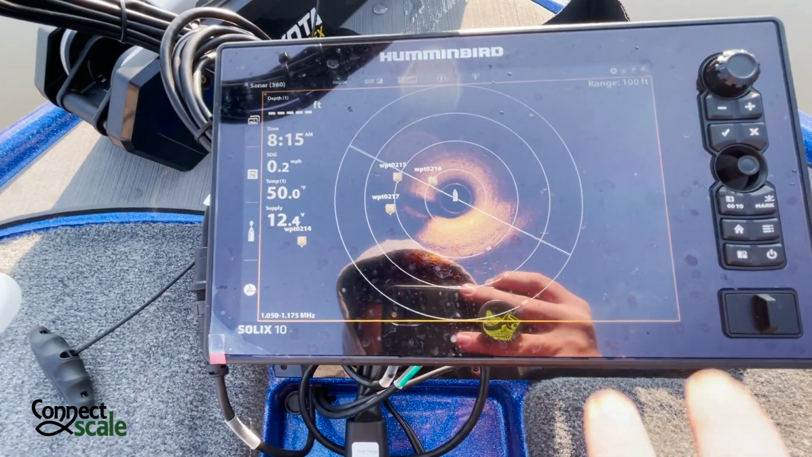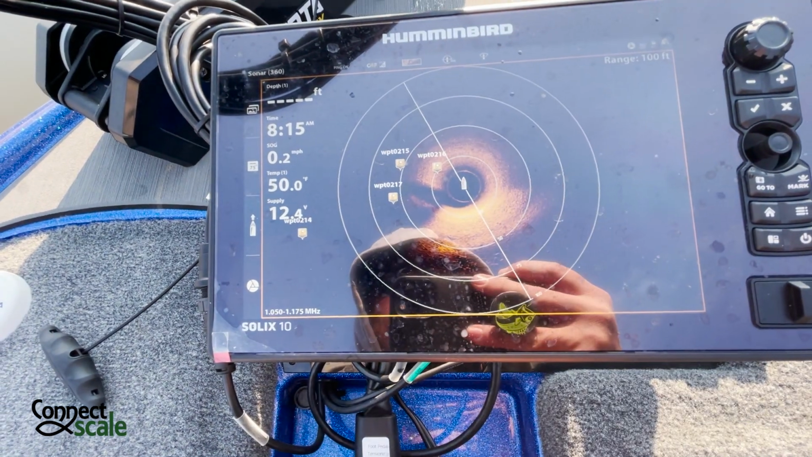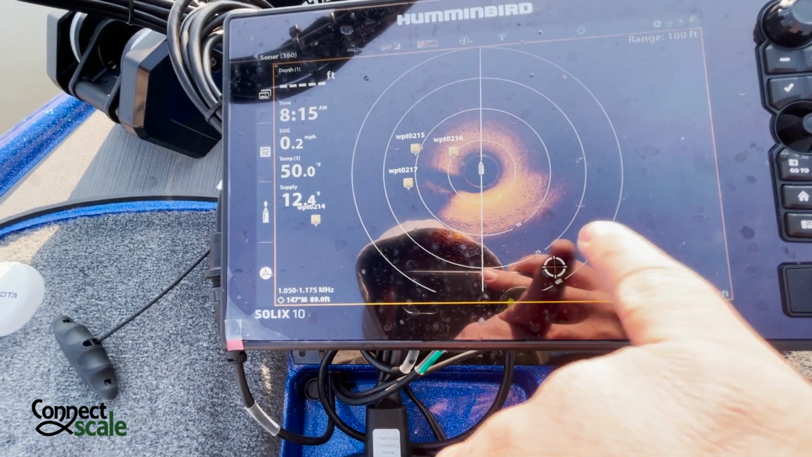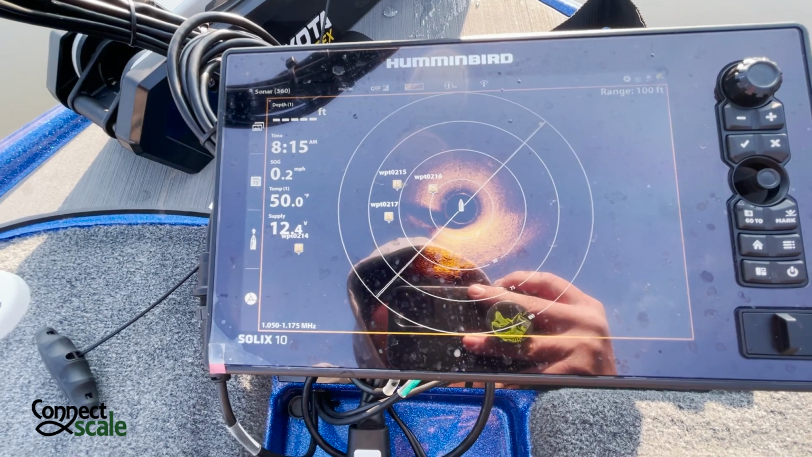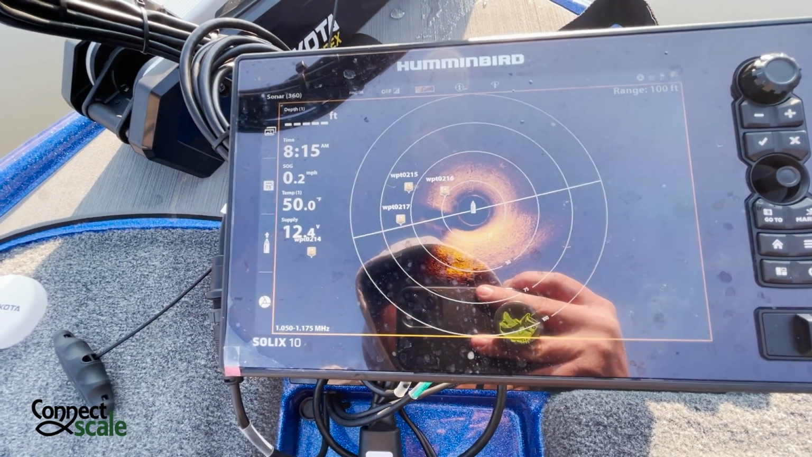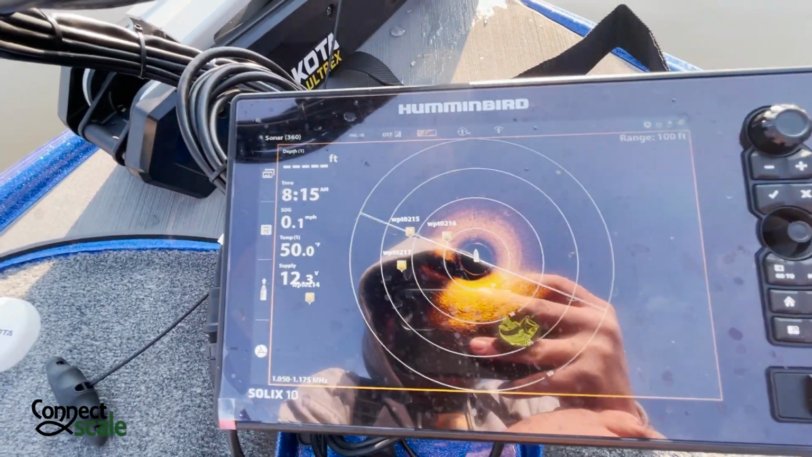So the way the Mega 360 works is you are dead center in the middle of the boat, and then it's sweeping all around us. We're getting about a 50-foot cone. I've got to stop touching the screen. We're getting about a 50-foot cone right now, just because of the way the land falls and everything that we're in here. So we've got a little bit of shadow there of something that we went over.